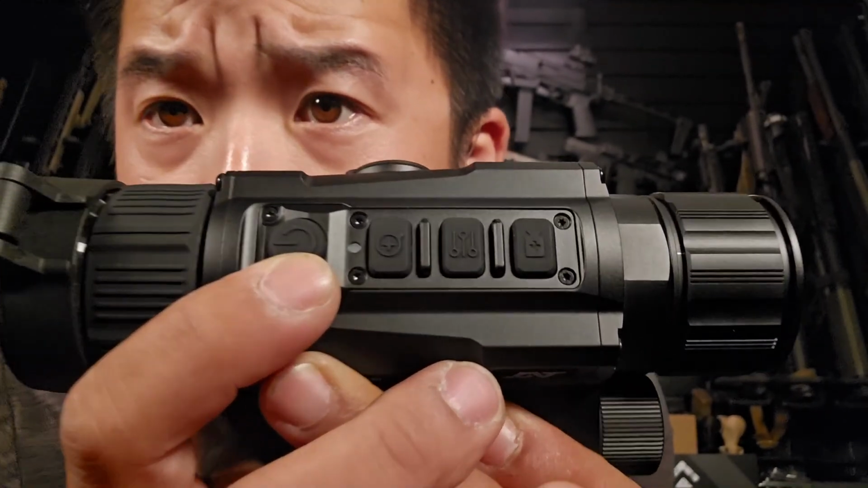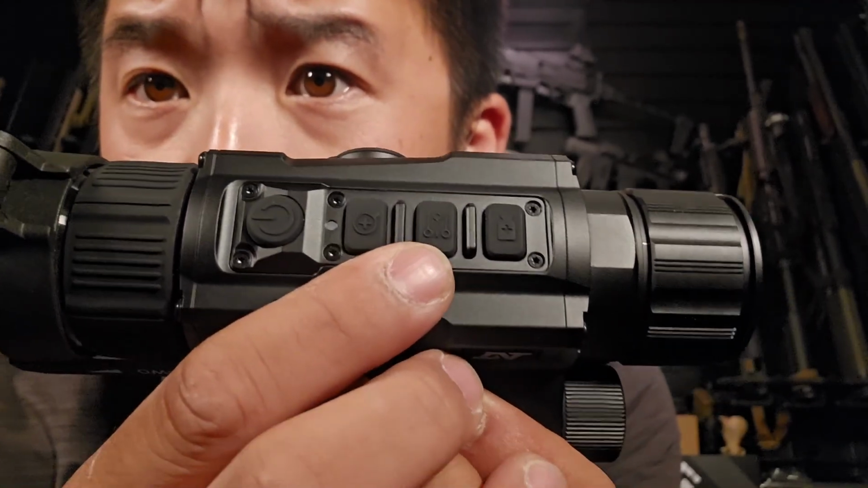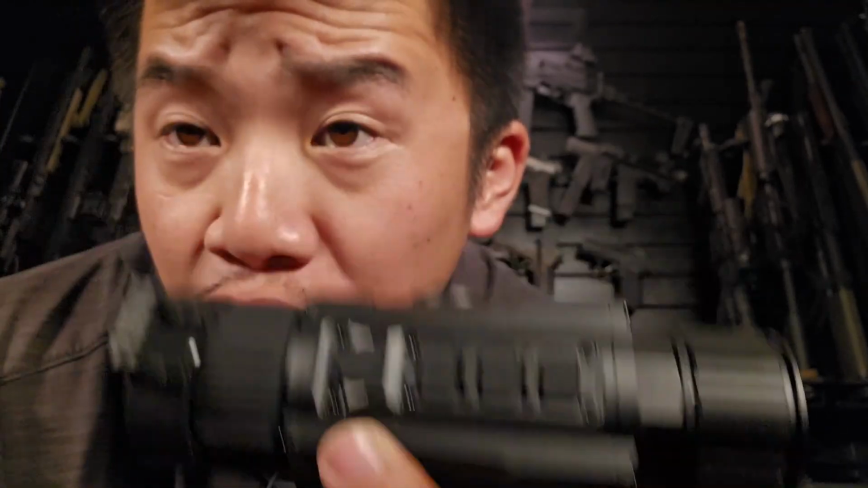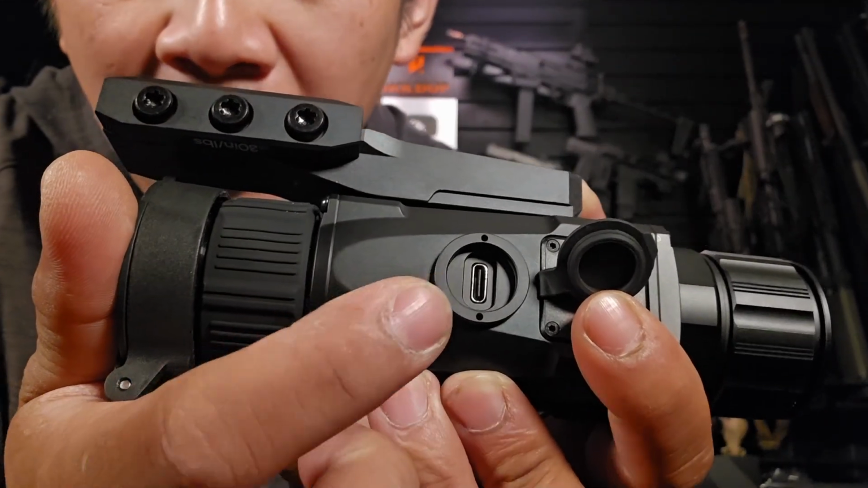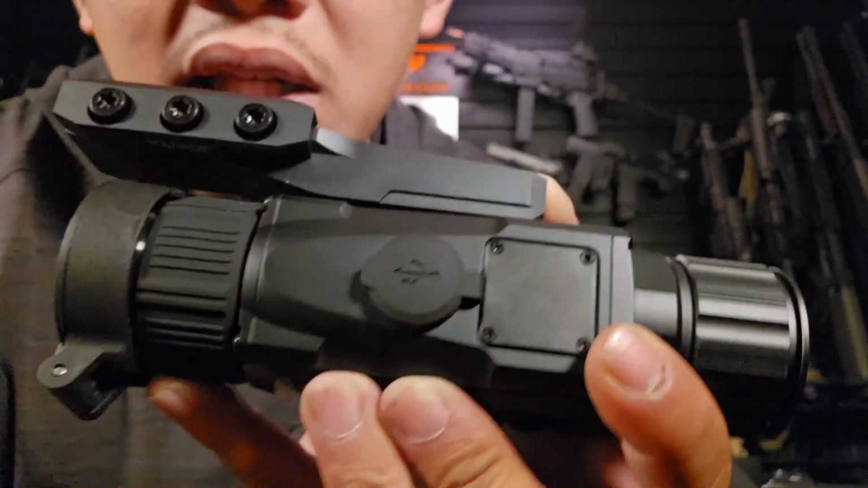You have your power button right here. You also have your magnification, which is 2 to 8. You also have your setting controls and enter key, and you have your recording function. Yes, it can actually record. For the recording function, you can extract the files utilizing this good old-fashioned USB-C slot.